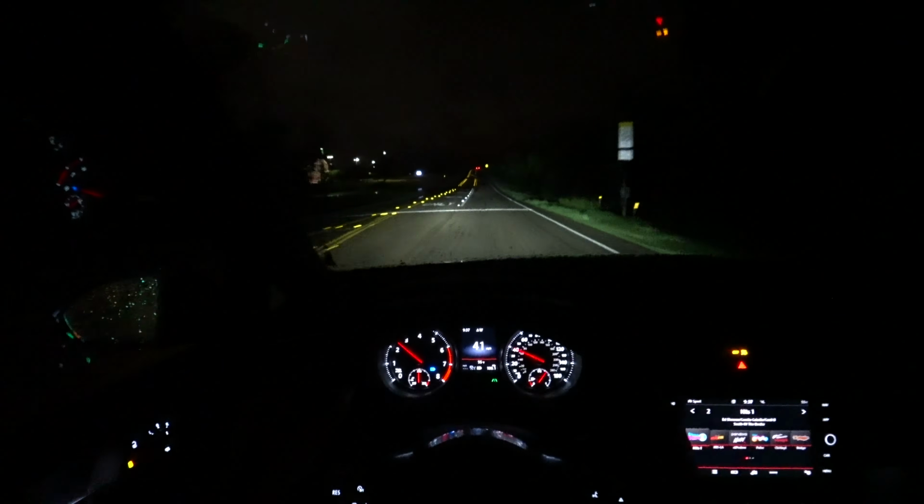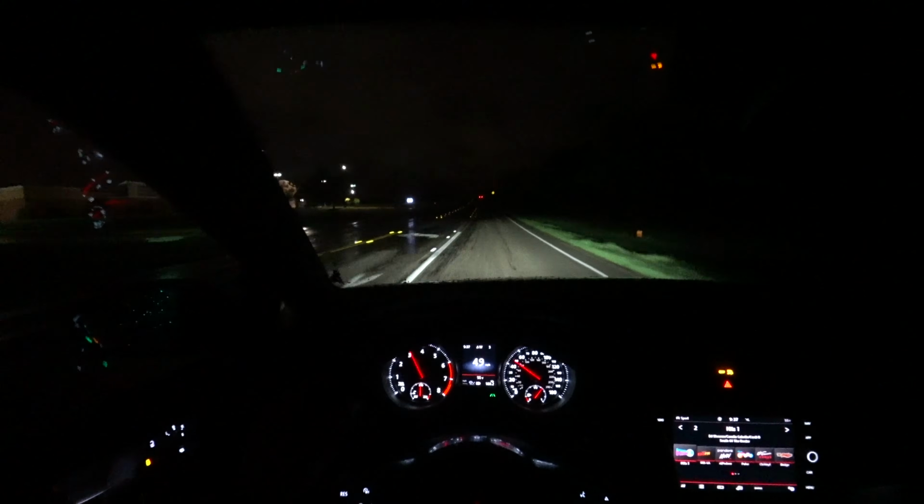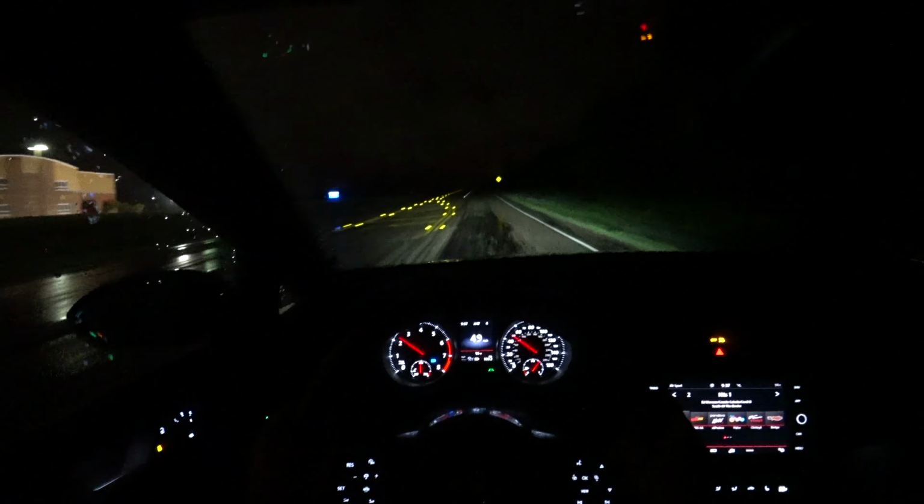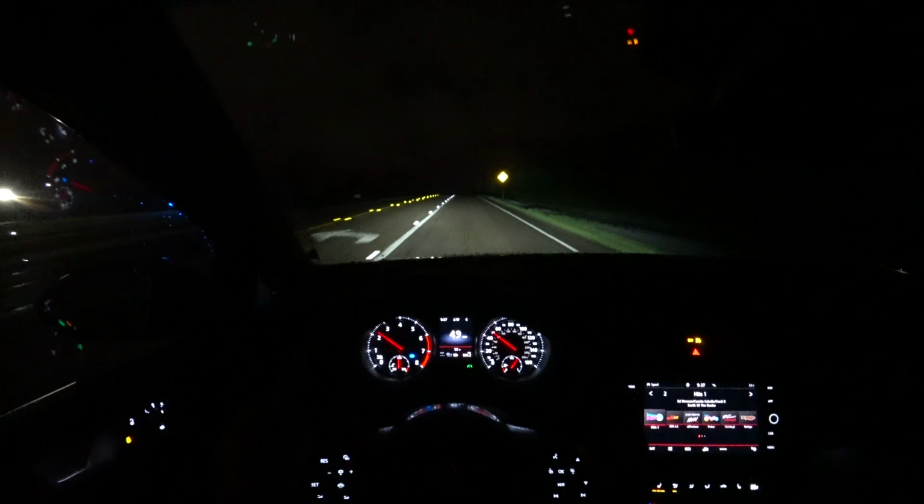High beams just kicked on again, and then they just turned off. So that guy ahead of me might have thought I was flashing, but that's gonna go ahead and wrap things up for this Golf GTI night review.